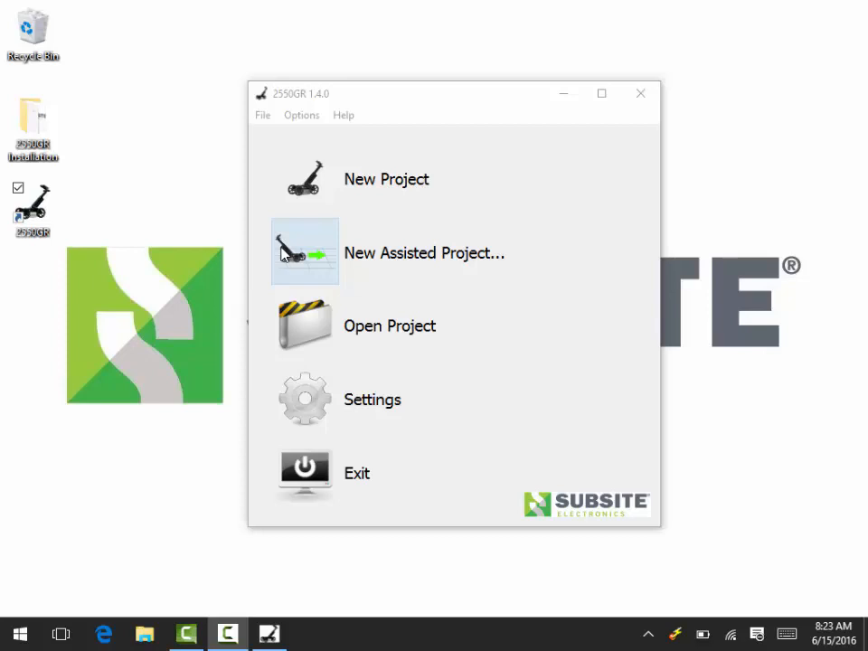I'd like to share with you how to perform a new assisted project scan. With the assisted project, you have the ability to create a grid and overlay that grid on a map to allow you to scan through that entire grid. So let's begin by selecting New Assisted Project,